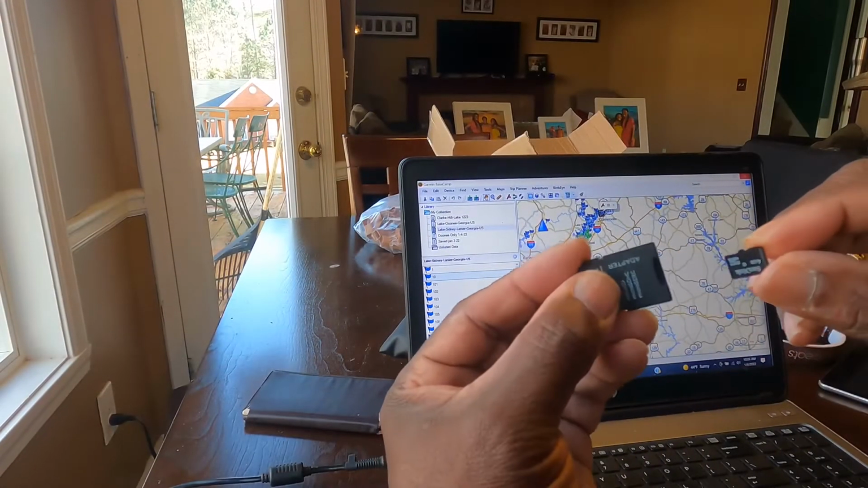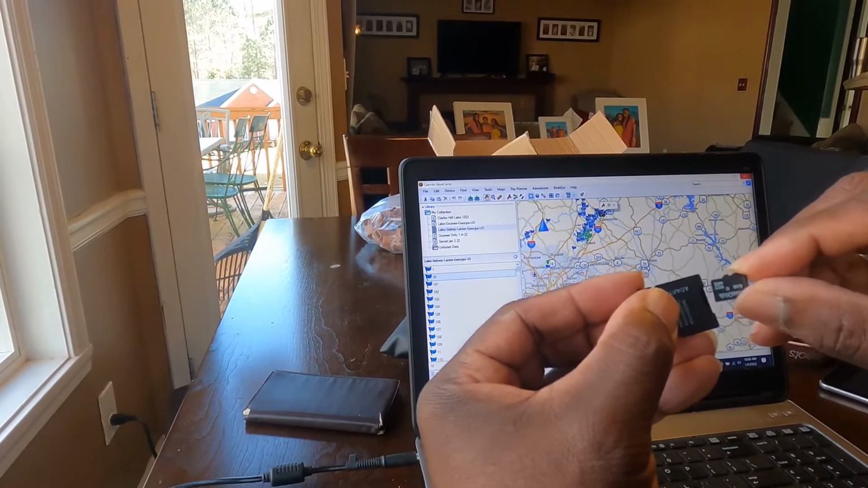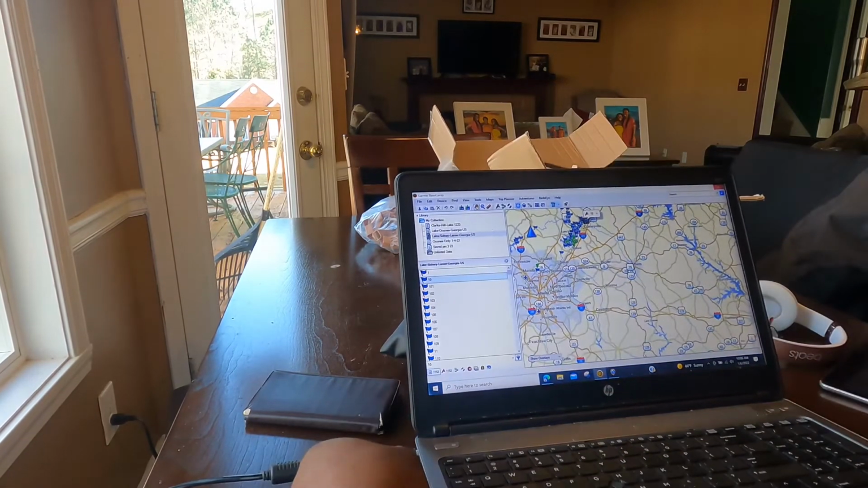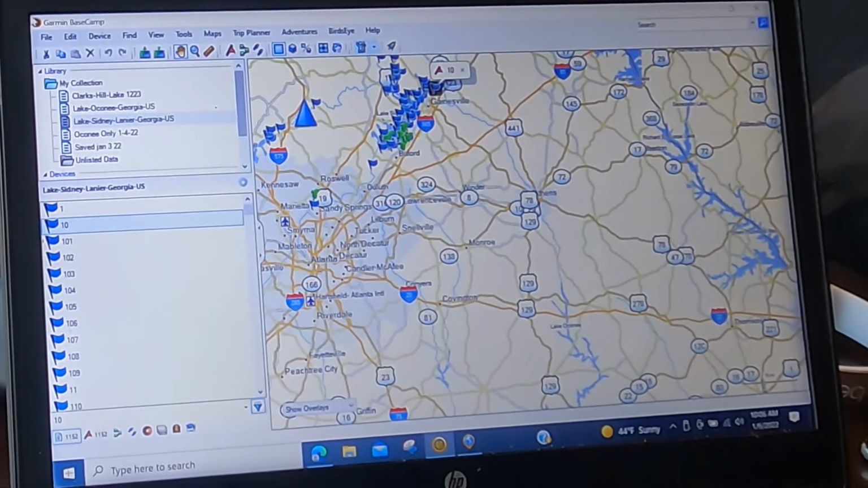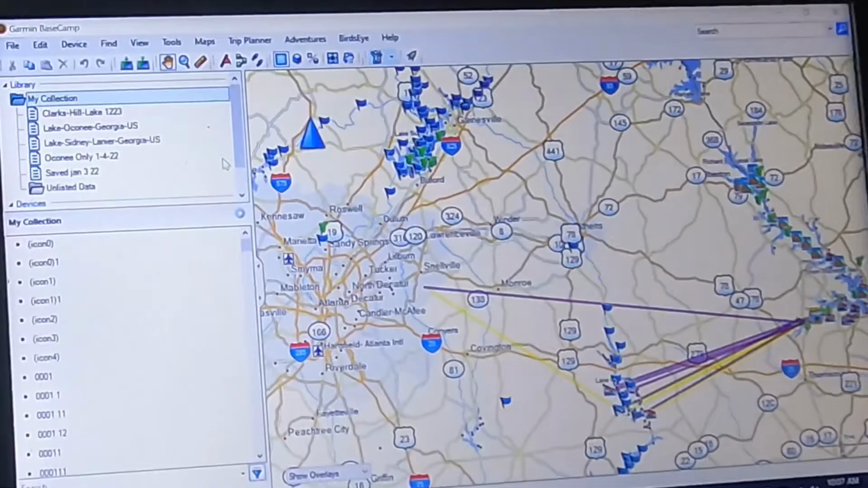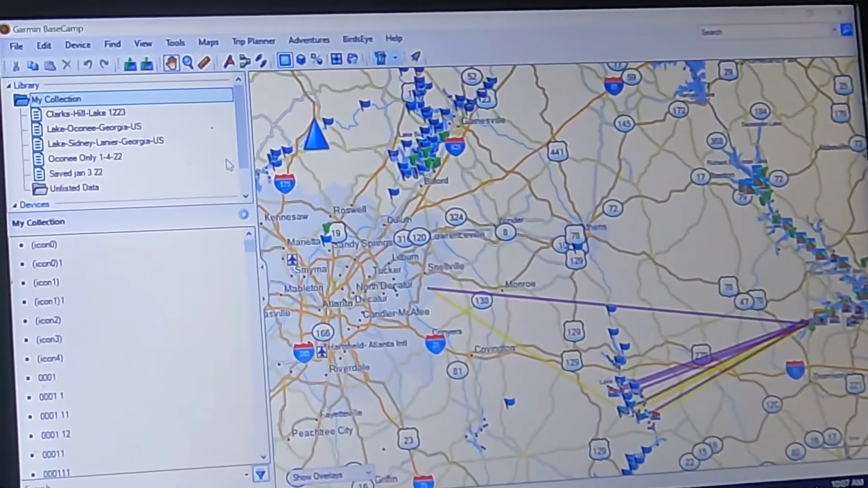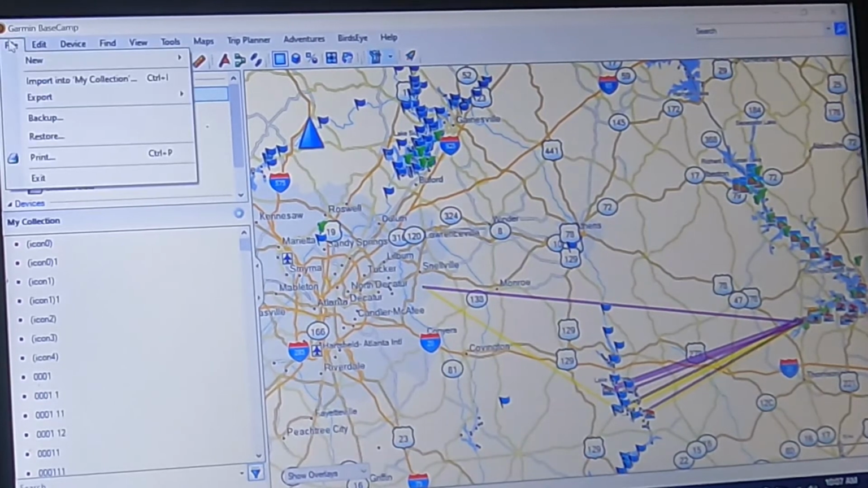All right, folks. I'm in the house now, and I just took my SD card out of the fish finder. I'm going to go ahead and slide it in my computer. I'm using this Garmin Basecamp software. All right, now that I have my SD card uploaded, I'm going to go to my file from this Garmin Basecamp, and I'm going to import into my collection.